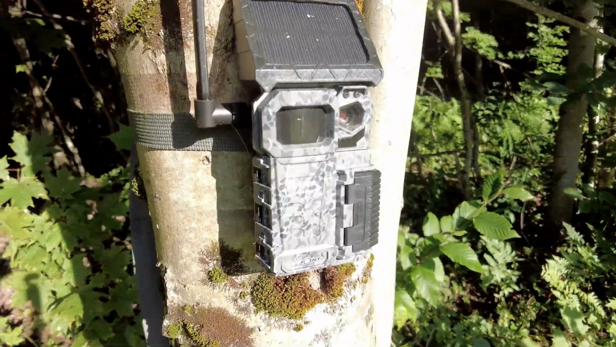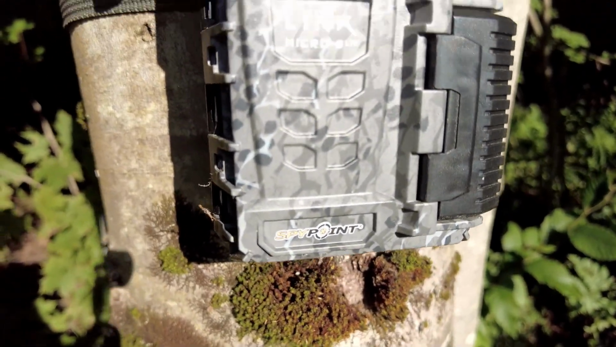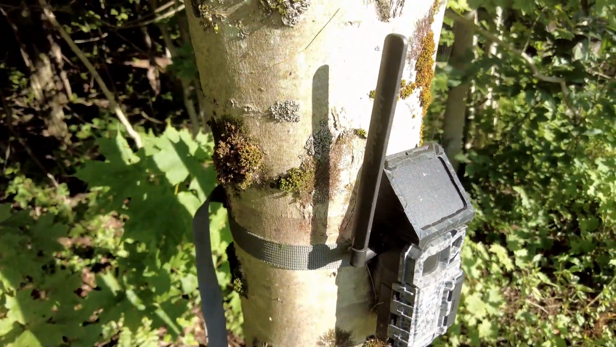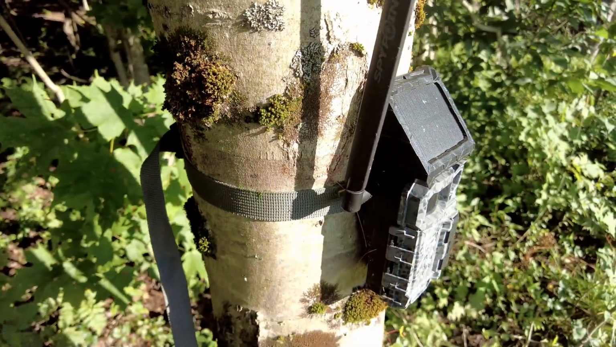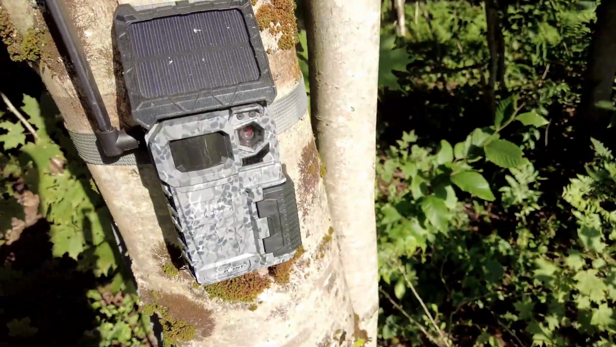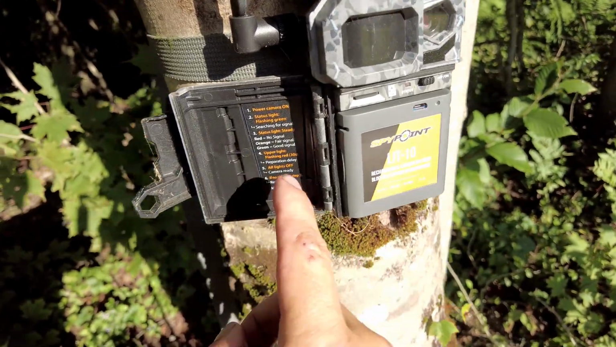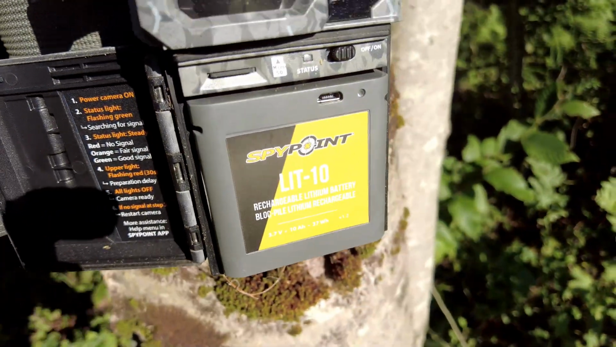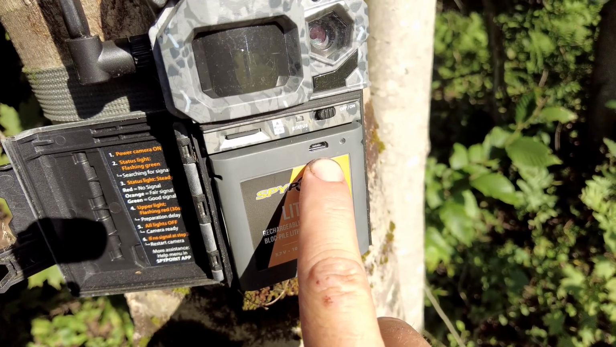They're all the same. It's a Link Micro S LTE, not sure what that means, made by Spy Point. It comes with a solar panel up top and an antenna on the side. It also comes with a tree strap right here, and you just cinch that to a tree or a post or whatever you're looking at. On the inside, you can open it up right here. You open it up. There's the battery. There's some indications of what the lights mean and what it can tell you. The battery can be removed and charged using what I think is called a micro USB.